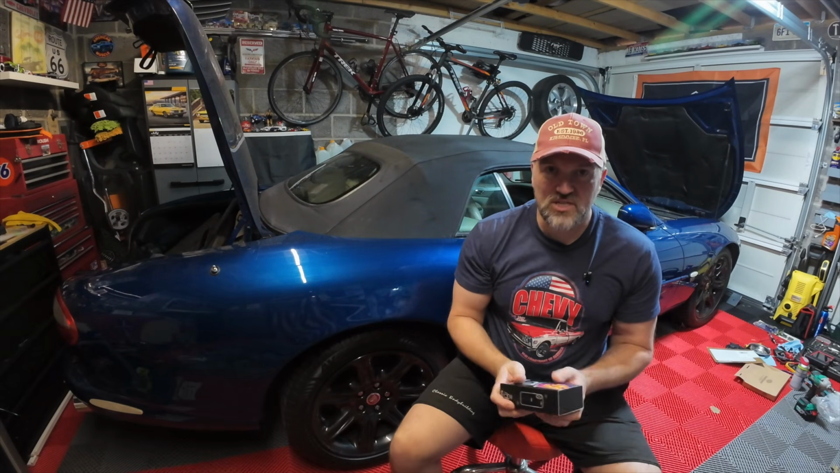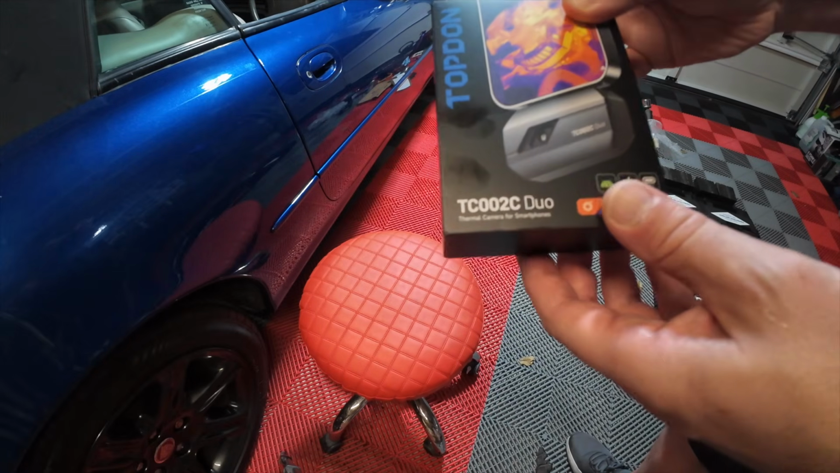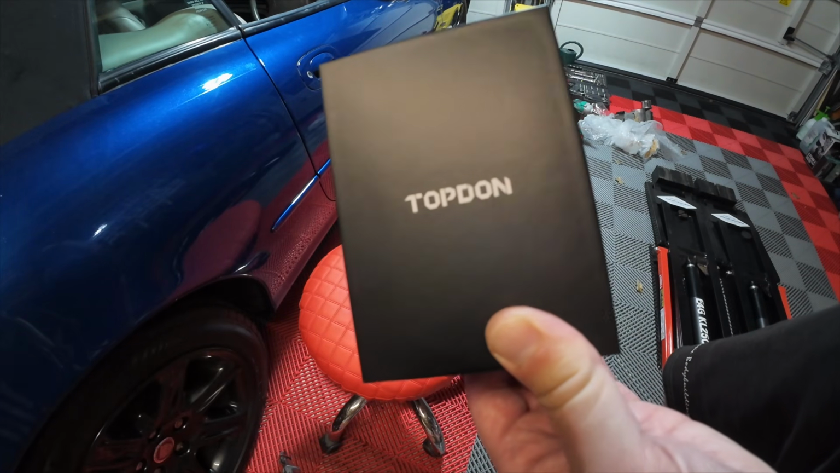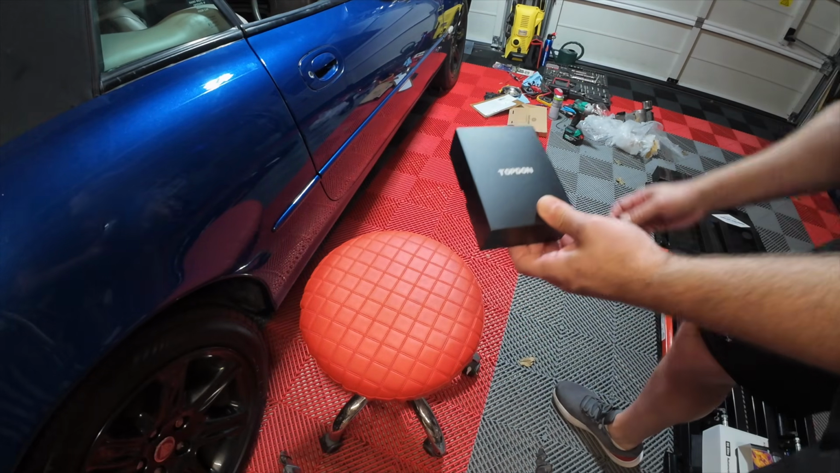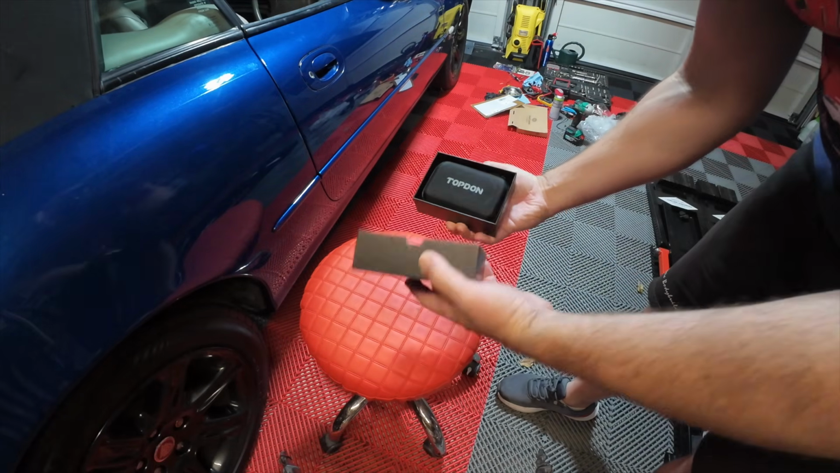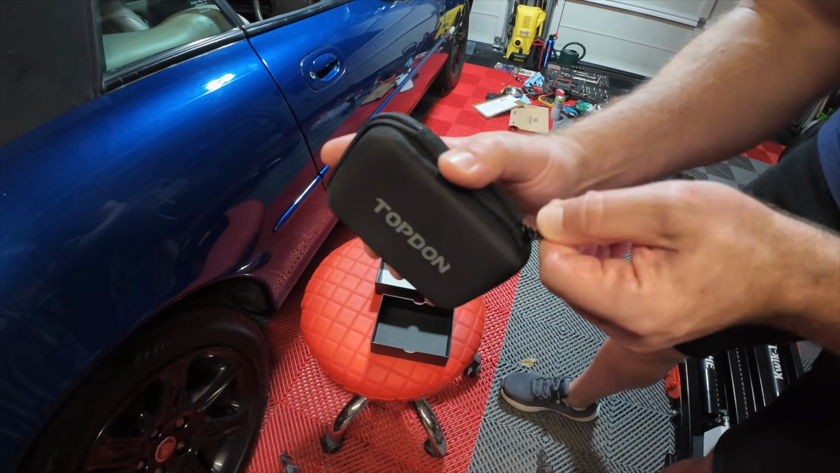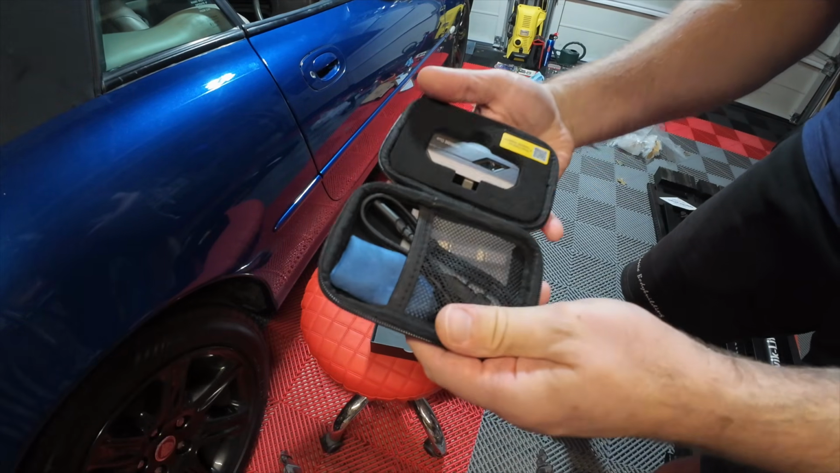Anyway, let's unbox this and have a look at it. Okay, so it comes in a nice, neat package, a little cool box, and we slide it open like so. TOPDON, very good brand. They do good diagnostics, OBD2 readers as well, and they do good battery chargers and battery testers. I've had quite a few things from TOPDON in the past, and this is the latest one, but I really do like them. Oh yes, look at this, it comes in a nice, neat little case. Love these little cases. And look at the size of it, it's pretty small.